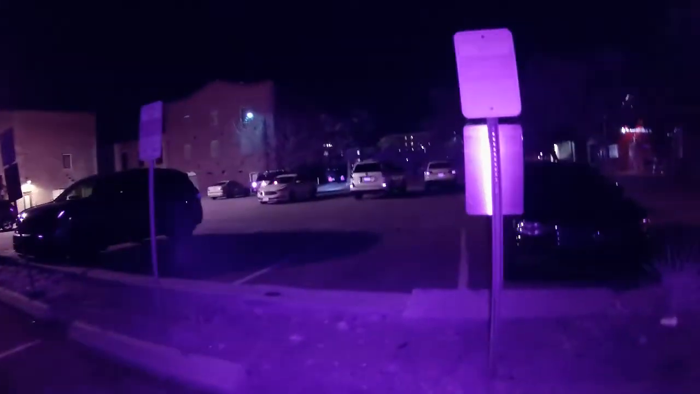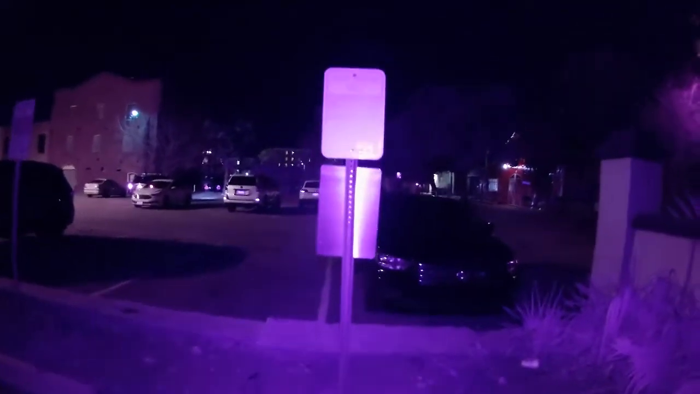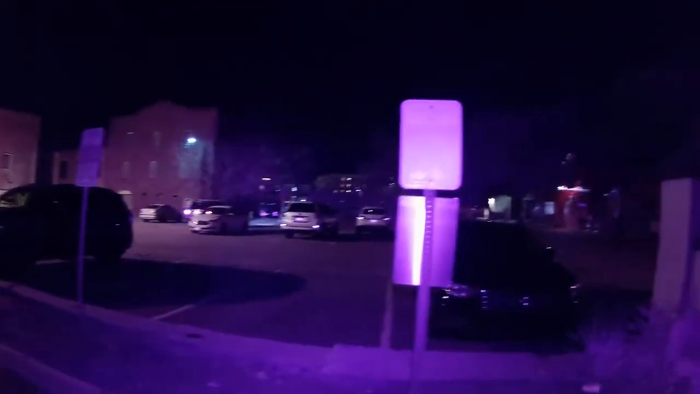It's not steady at all. I've had static and just randomness, and then all of a sudden, craziness. Mine's going crazy. Wow, it's not steady at all.